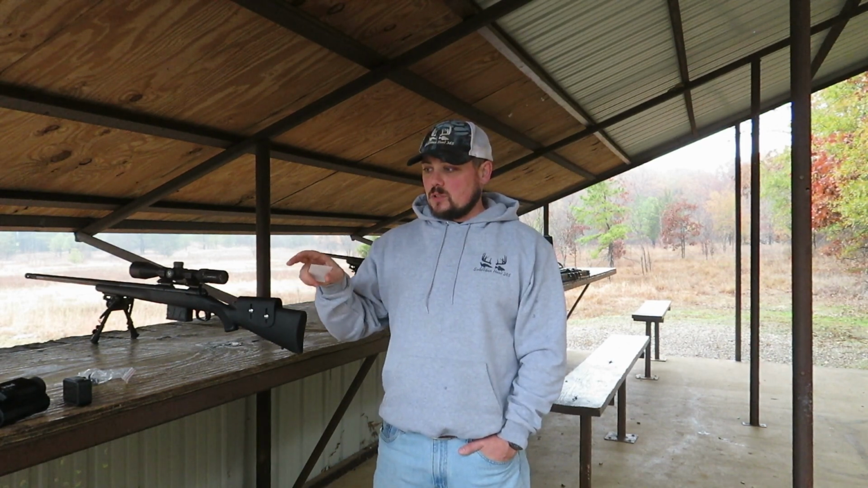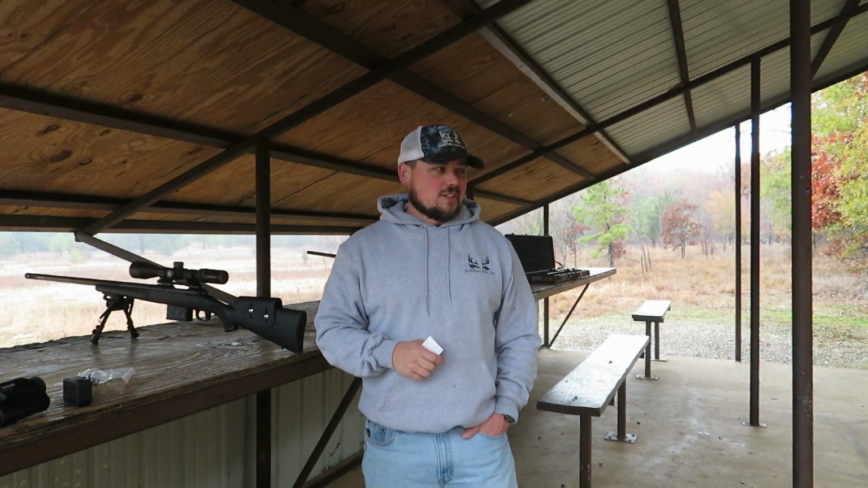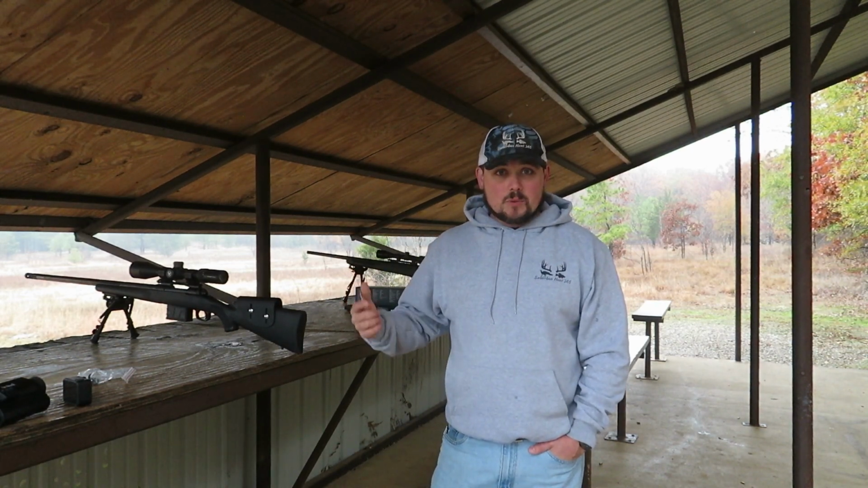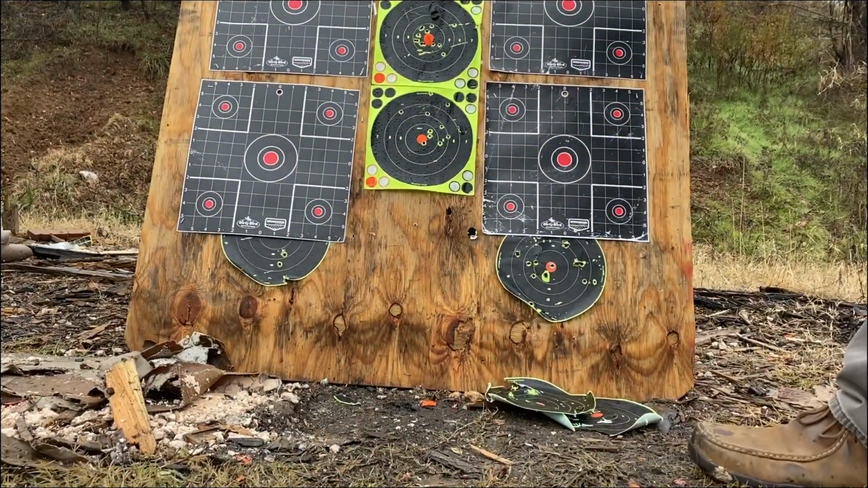I have a Bushnell night vision camera that we're going to be recording both the shooter with, and obviously the ATN will be recording the game going down range. We're pretty sure Logan's got his own night vision scope, so we're really in for a great time down here in Texas. Anybody that knows anything about hunting, you get a chance to go hunt in Texas, you don't say no. All right, so without further ado, we got the target set down at 100 yards, and we're gonna get these bad boys sighted in, ready to go. So enough talk, let's get it going.